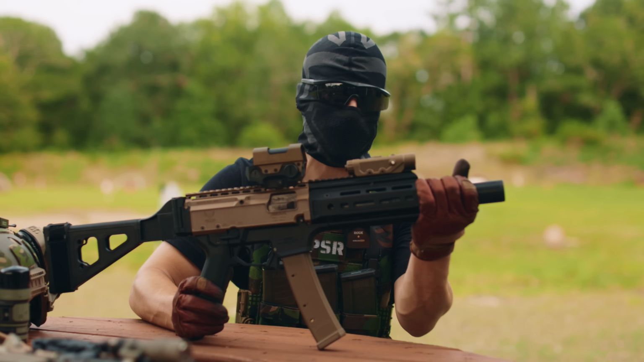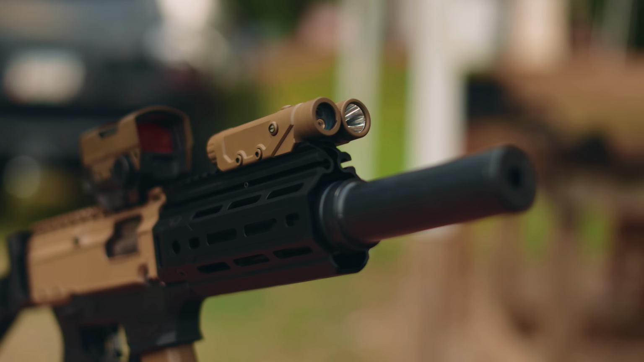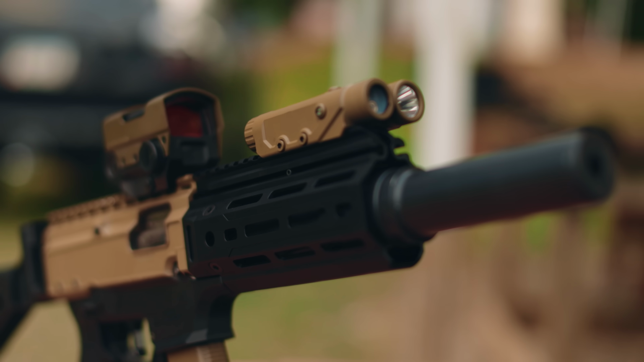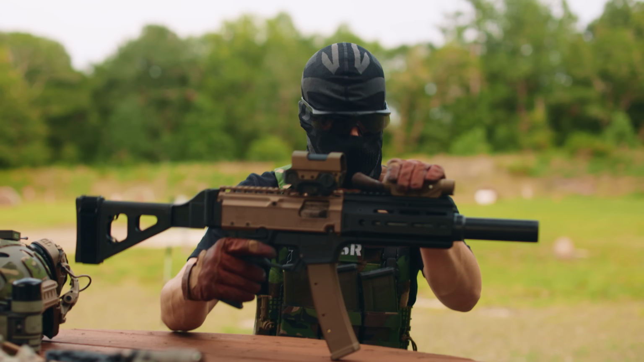So this is an RS9 from Resilient Suppressors, and you can run 115 grain supers through this thing, and it is extremely quiet because of the ported SD barrel. Super, super cool. If I haven't put the video out on that, it's coming pretty soon.